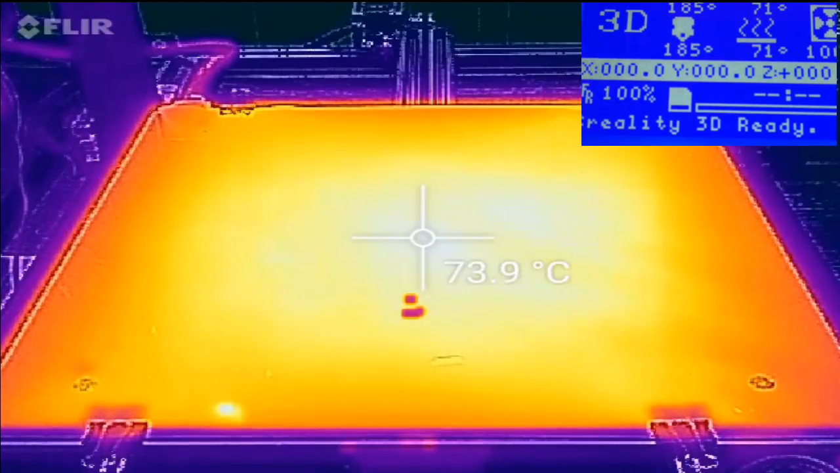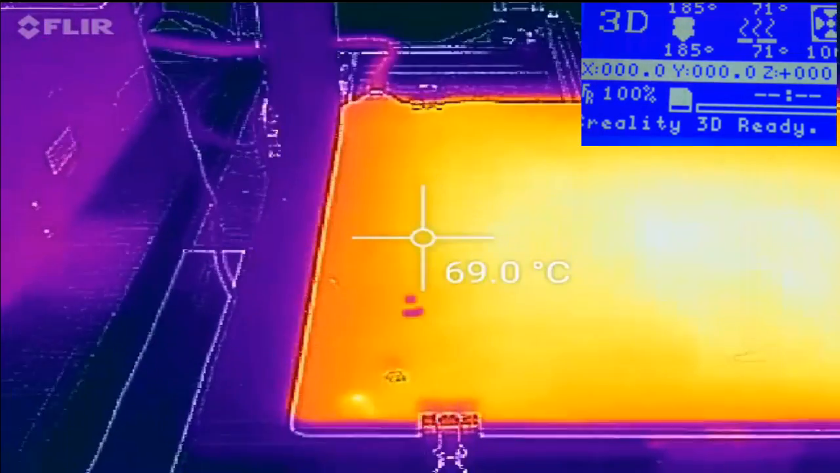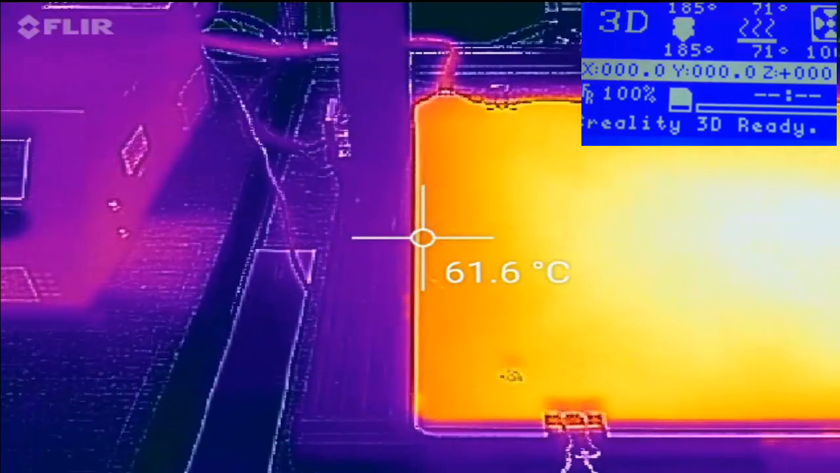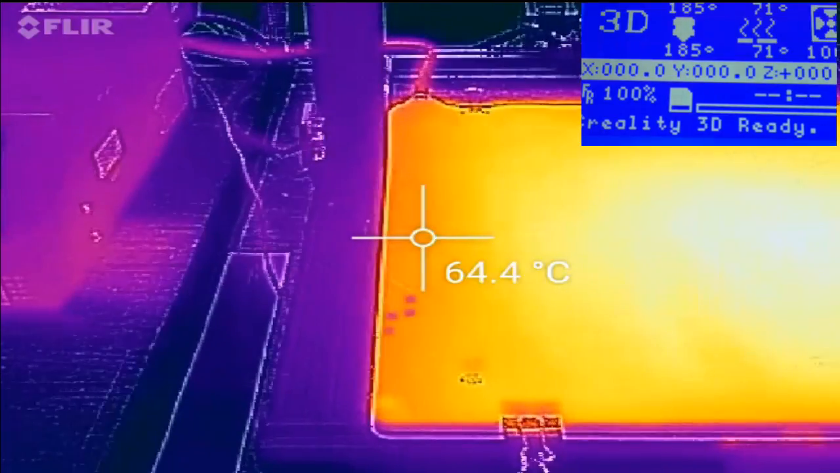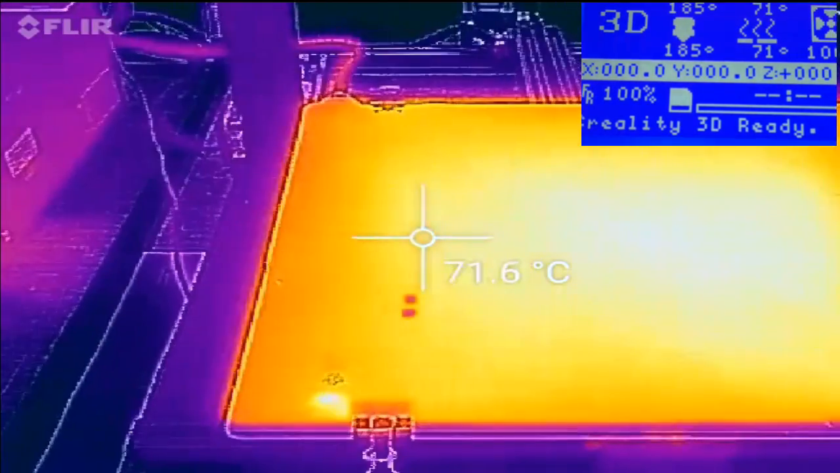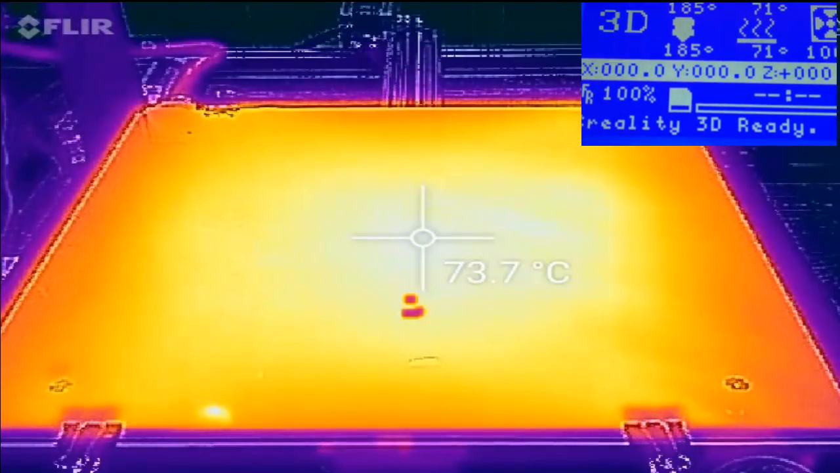So again, as you can see, I'm still locked in at roughly 74 degrees, 3 degrees over. And I want to bring it over here, and I'm still at roughly 62 or so on the edge. So I think that's pretty much the way it's going to stay. There might be, on a longer print, some leaching of heat, more so to the sides. However, I don't think this is going to be a big problem with PLA.